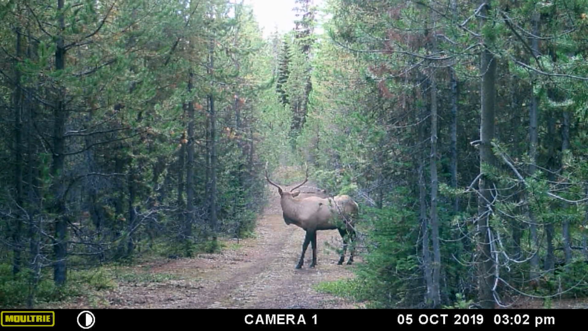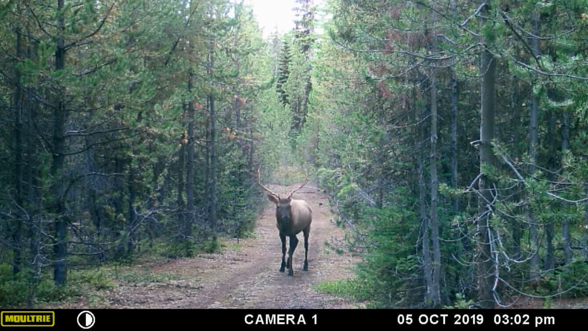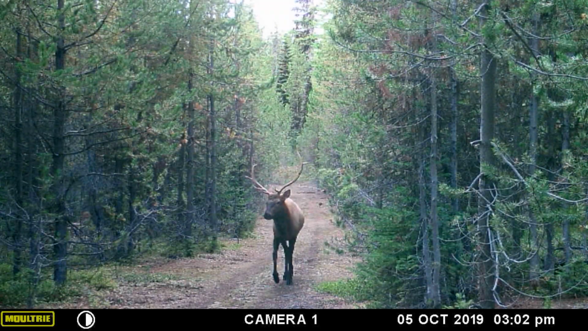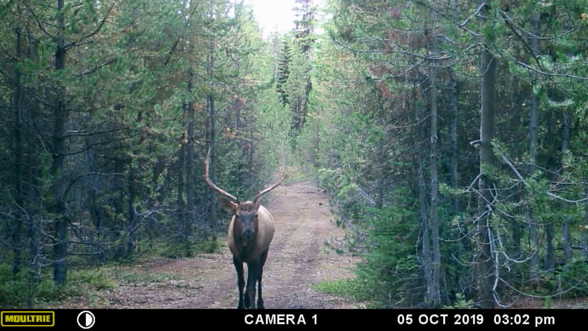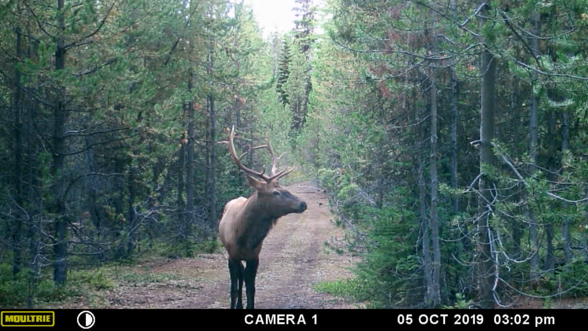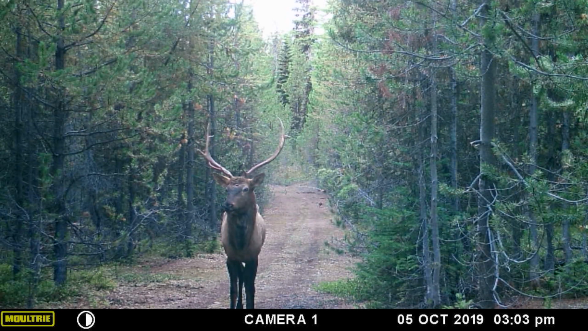Nice little bowl. Looking down the trail. I still think there was some rutting activity going on at this point.